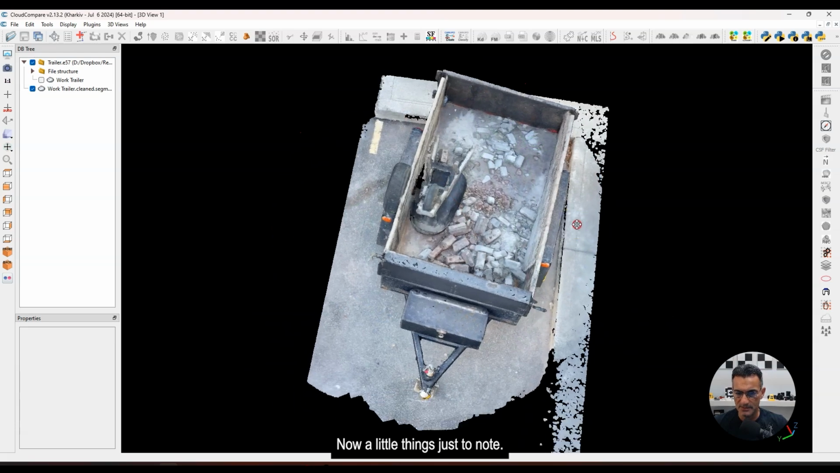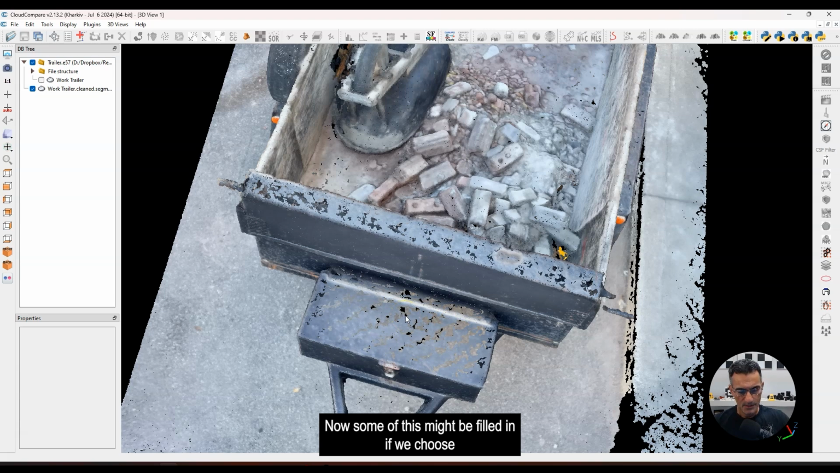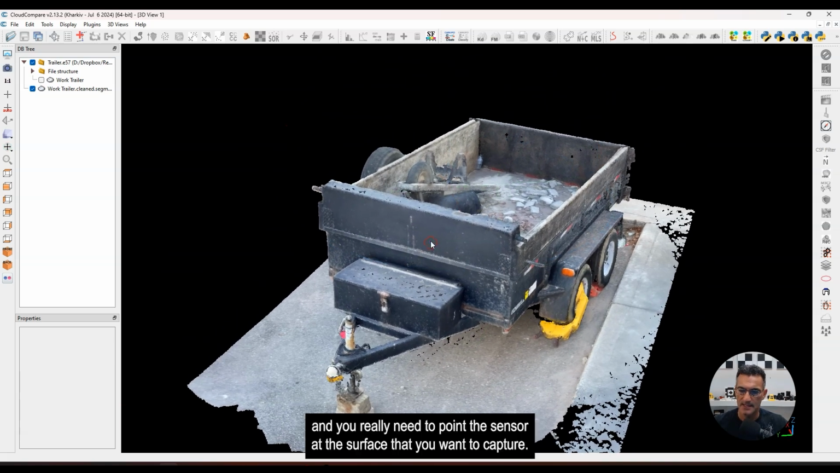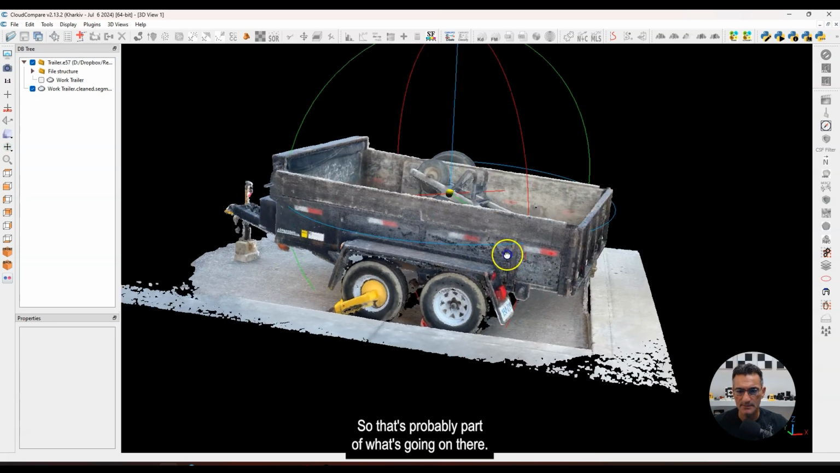Now, little things just to note. So if I go to a top down, you'll see that I've got some gaps here. Now, some of this might be filled in if we choose a smaller resolution. It might fill in some of these gaps, but a lot of this just has to do with the fact that it's a dark surface, it's black, and you really need to point the sensor at this surface that you want to capture. So that's probably part of what's going on there.